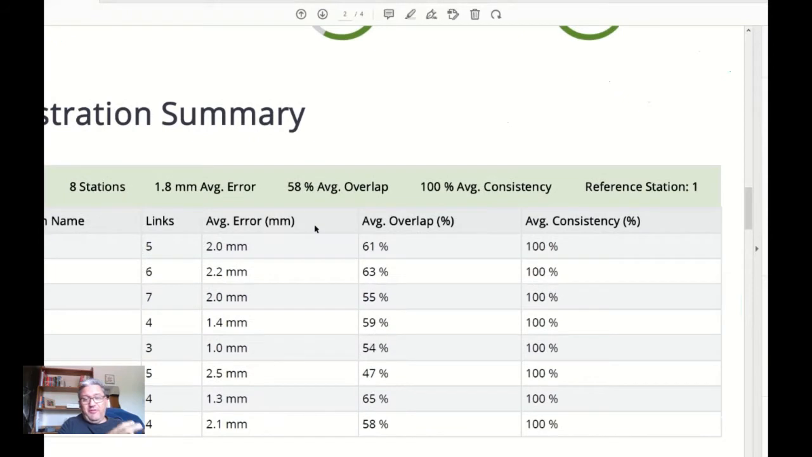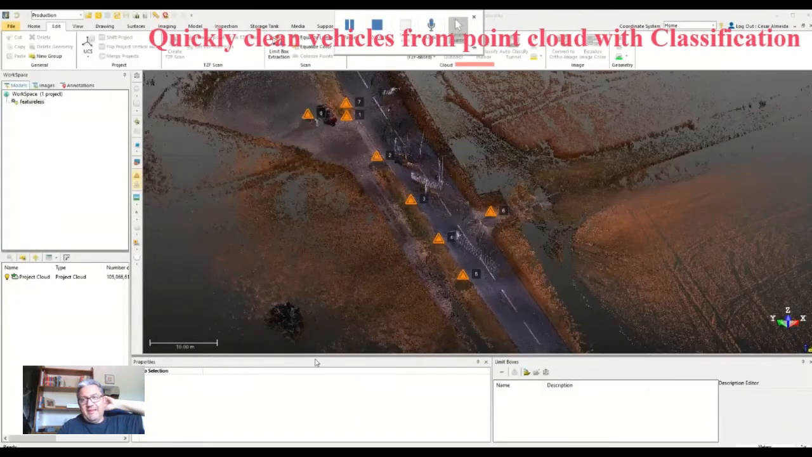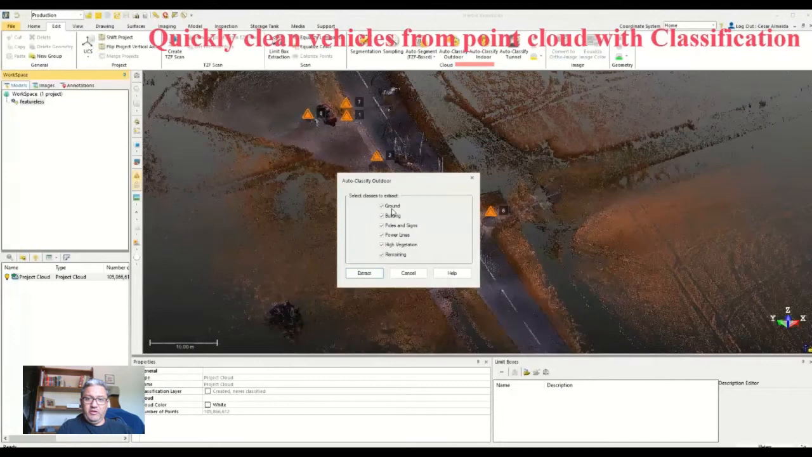Because we're able to actually do a full complete registration with all the data in the tablet. This is just the shortened version of the registration report, which you can get in the tablet. From there, you'll get the registered point cloud into RealWorks.